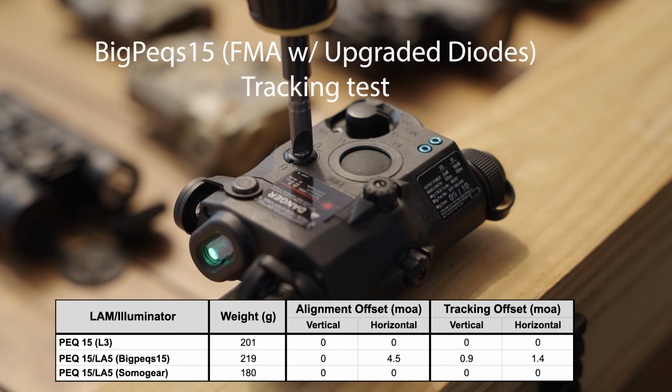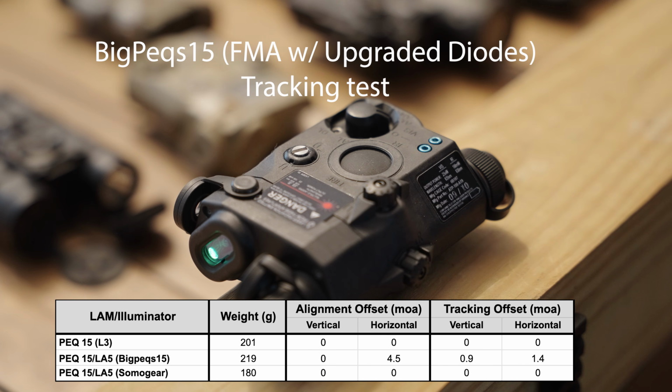So I figured the next best thing that I could do to give you guys an idea of the reliability or quality of the materials and internals inside each of these respective units is to conduct a tracking test to see how well the turrets actually make consistent and repeatable adjustments, as well as take some measurements on the alignment of the Vis and IR laser.